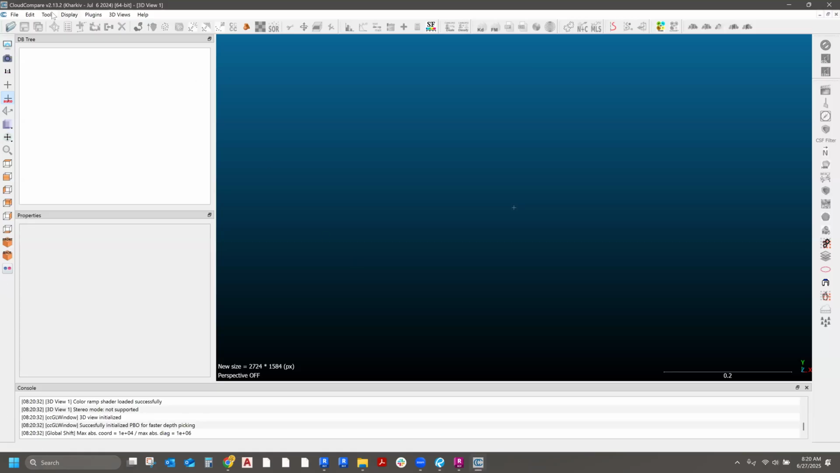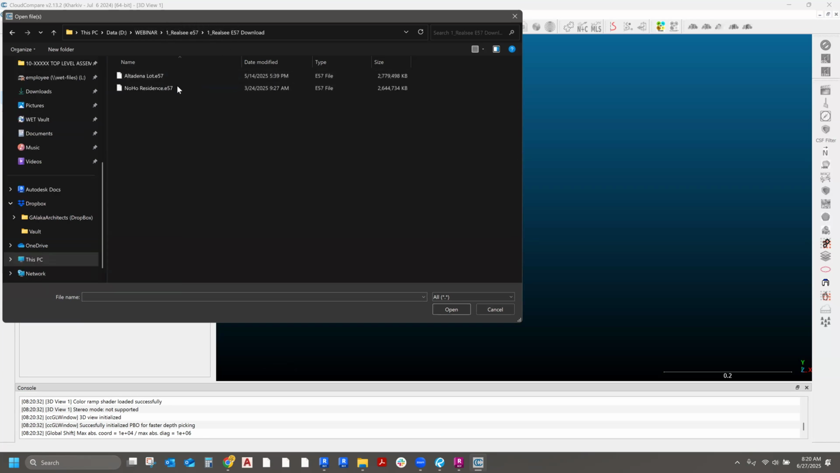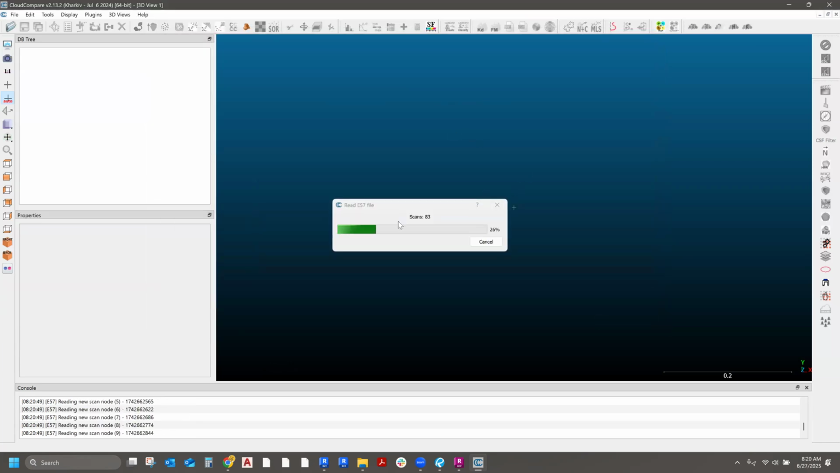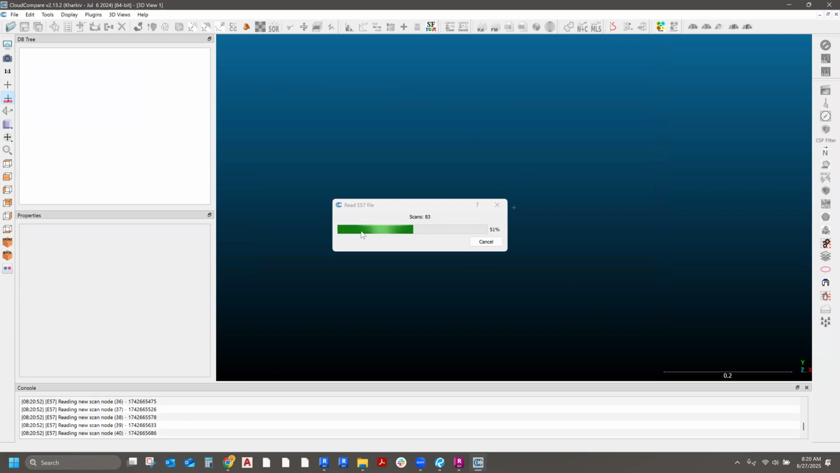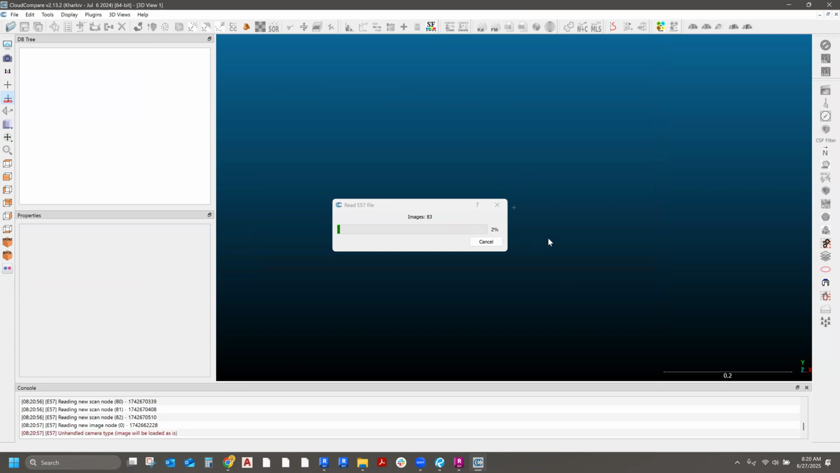Okay. All I'm doing is File, Open. There you go. So I'm going to go to, for example, the one that's the actual house itself. Once I open up the E57 file, you're going to see that in this case it was 83 scans. So right now it's loading every single scan into CloudCompare. Just for the sake of this, I'm going to do this live so that you can see that it doesn't take that long.